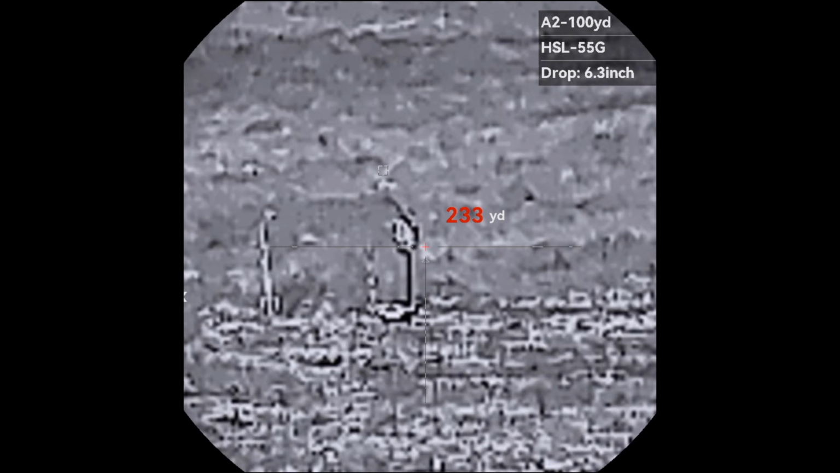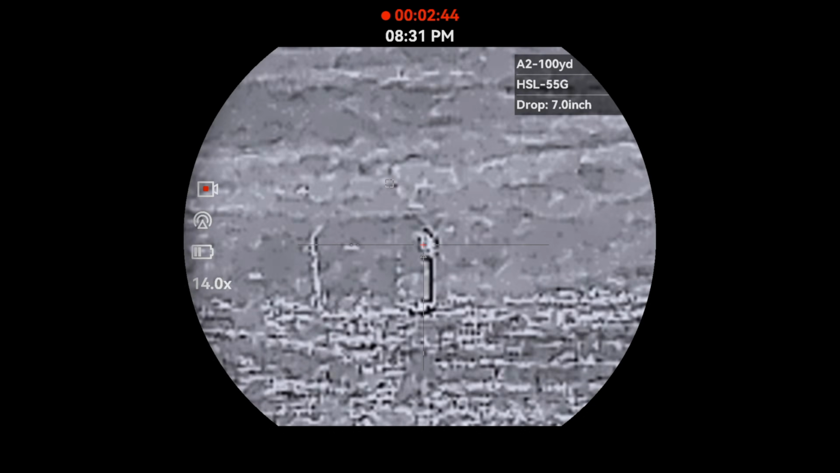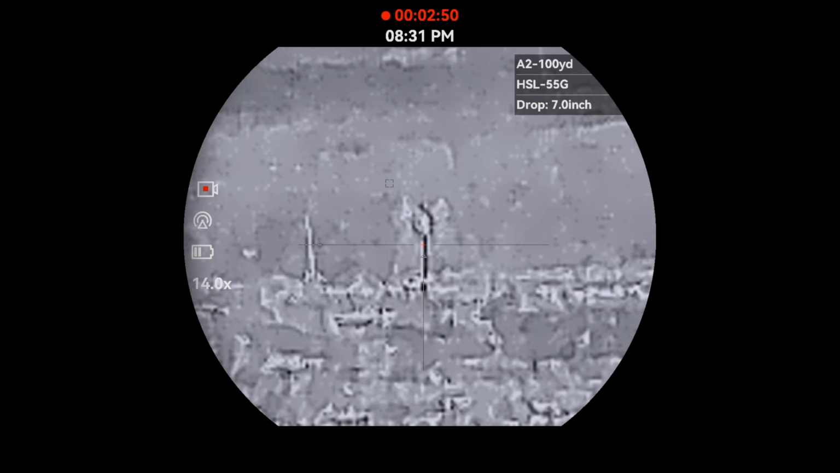I've been nothing but impressed with this feature, and I'm so happy with how it's done so far. Unfortunately, I've only been able to take it out to 600 yards, but it did show me exactly where to shoot, and I was making shots on target. So overall, very impressed with it.